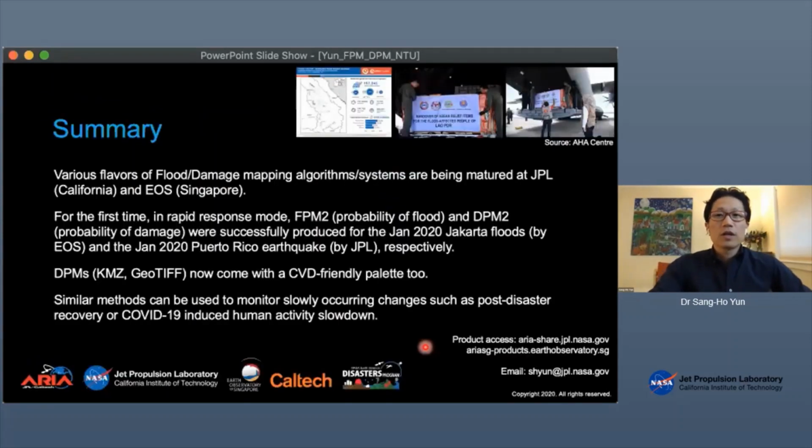To summarize, the various flavors of flood map, flood proxy map, and damage proxy map are being matured at JPL in California and EOS in Singapore. And for the first time, we were able to produce FPM2 for Jakarta event and DPM2 for Puerto Rico earthquake. And for DPMs, we also added colorblind friendly palettes.